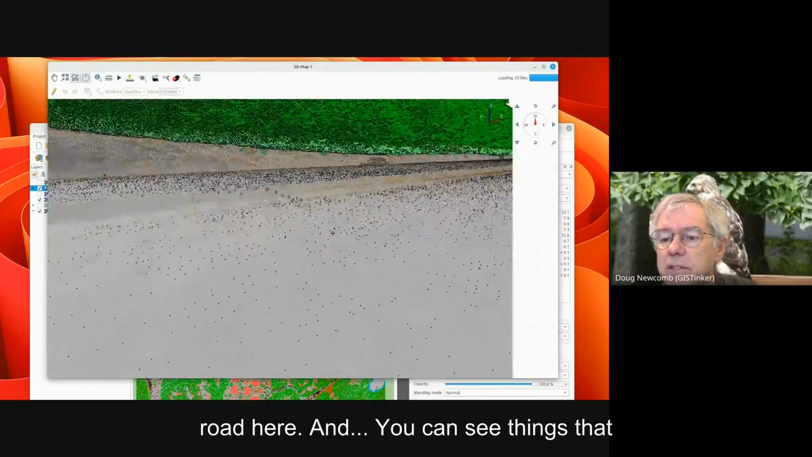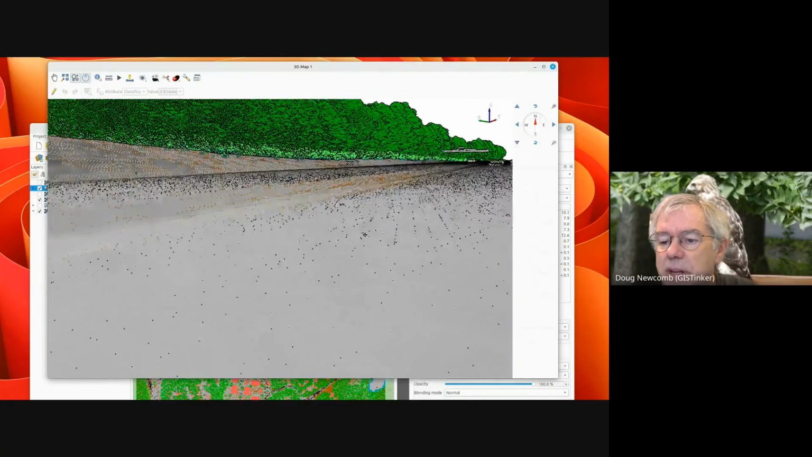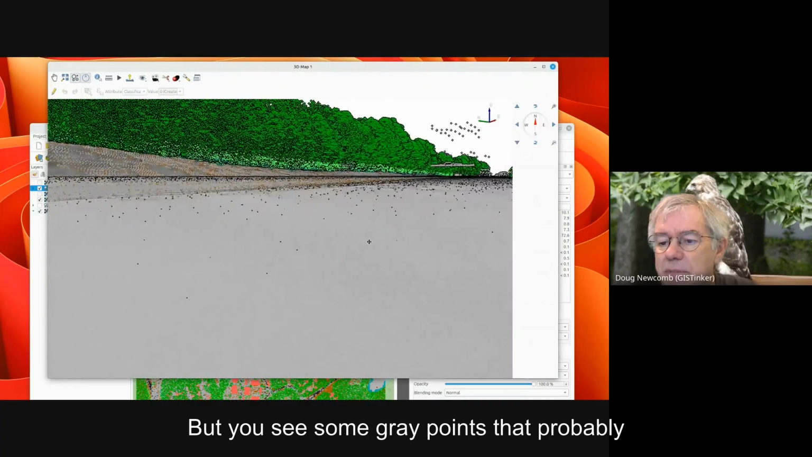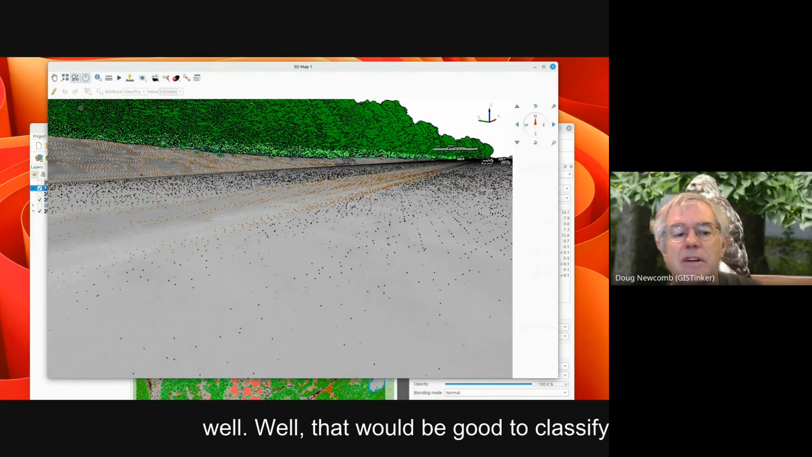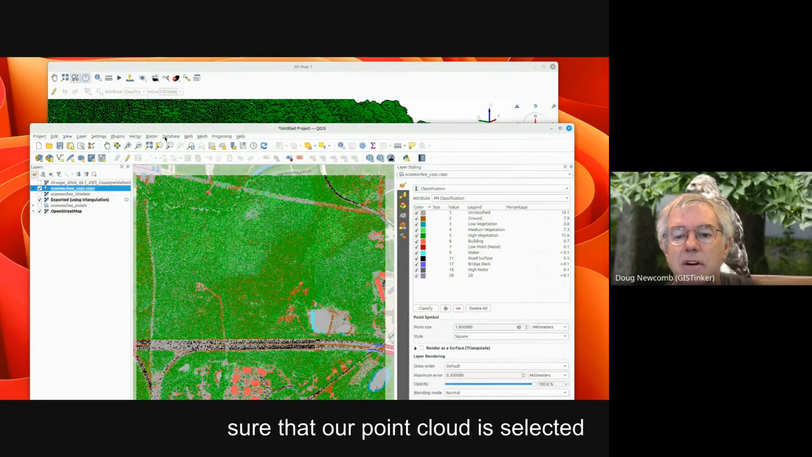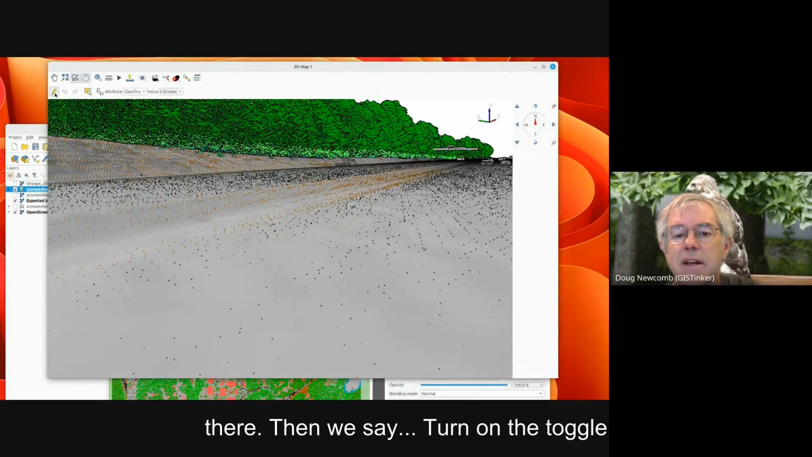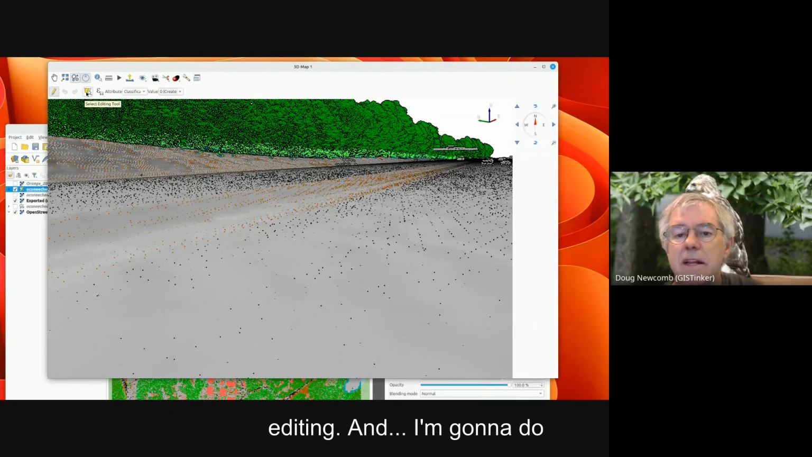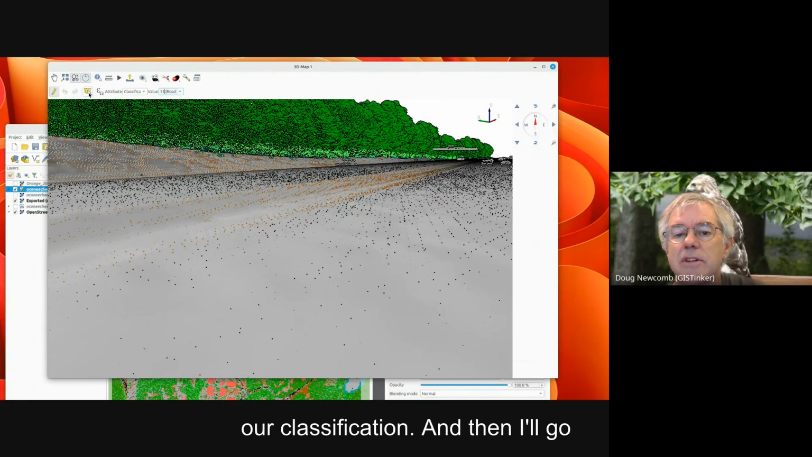So let's zoom in on the road here. You can see things that are above and below the road a little bit, but you see some gray points that probably could be classified as road points as well. That would be good to classify. So let's go back here and make sure that our point cloud is selected. Then we turn on the toggle editing. I'm going to do classifications, and instead of creating a classification, I'm just going to make road our classification.